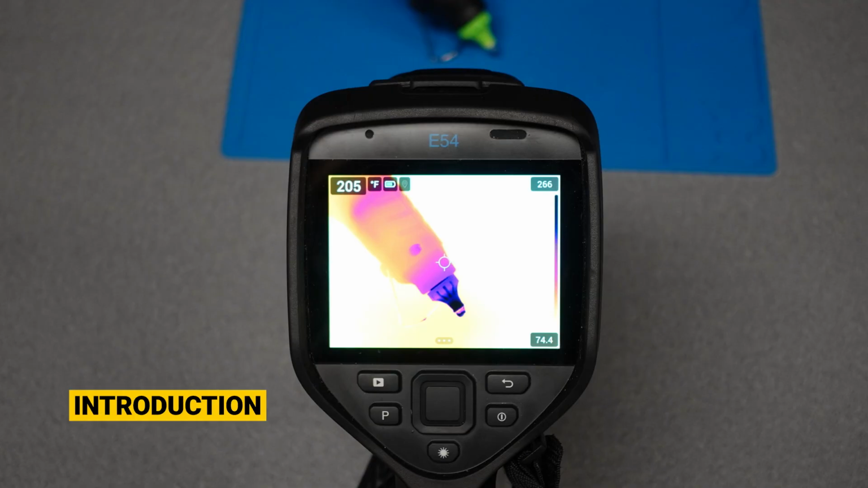The FLIR E54 is the largest and most capable thermal camera offered by the tool library. It features a 320 by 240 infrared camera with a 24-degree lens. The camera also provides a variety of software to capture and analyze the data properly.